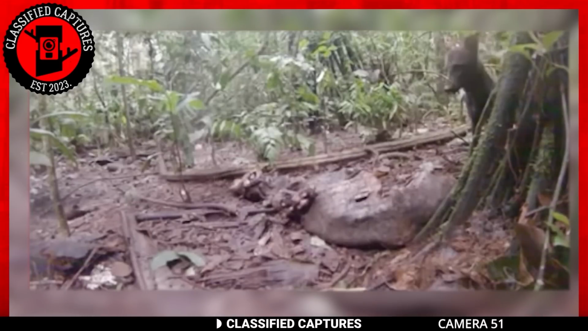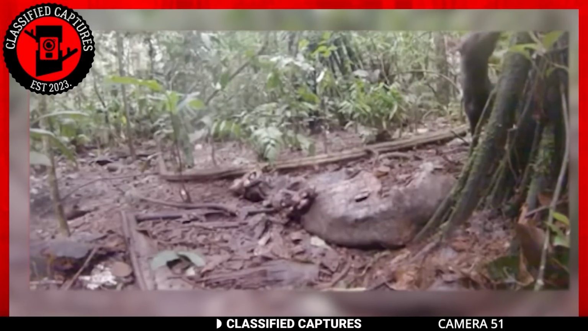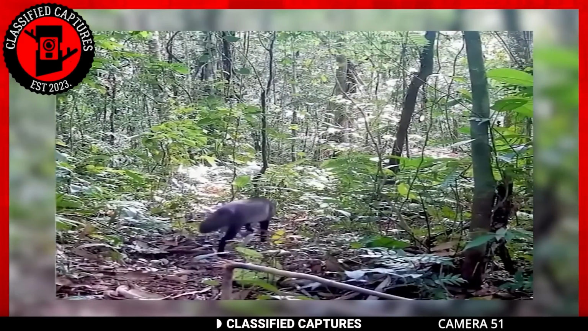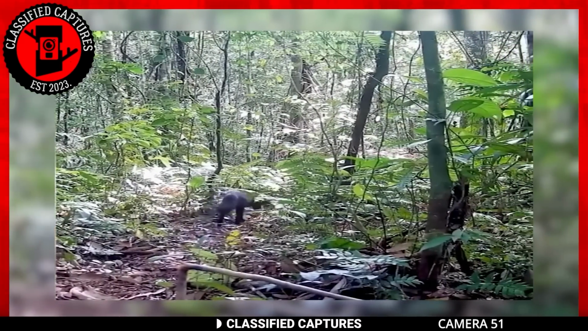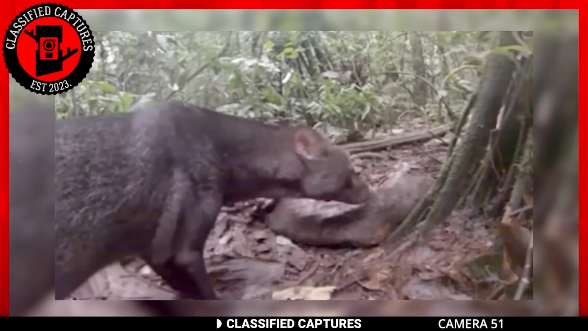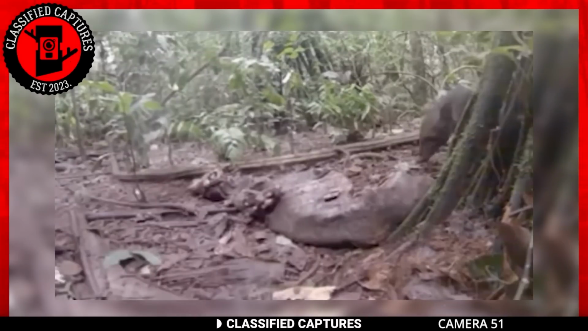But let us shift our gaze from the realm of legends and turn our attention to the facts that lie within the depths of this creature's existence. This creature, known by the name of the short-eared dog, stands as an enigmatic species facing the threats of its natural habitat. So no, it's no paranormal being, instead an endangered species due to our recklessness.